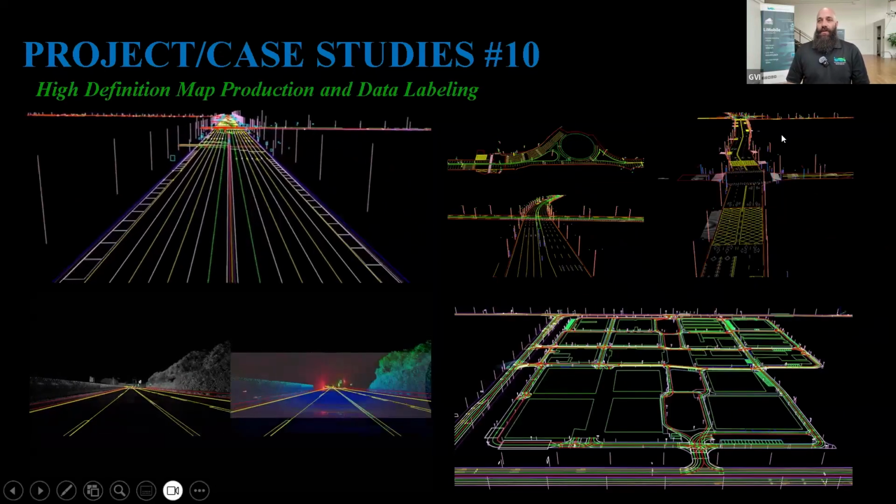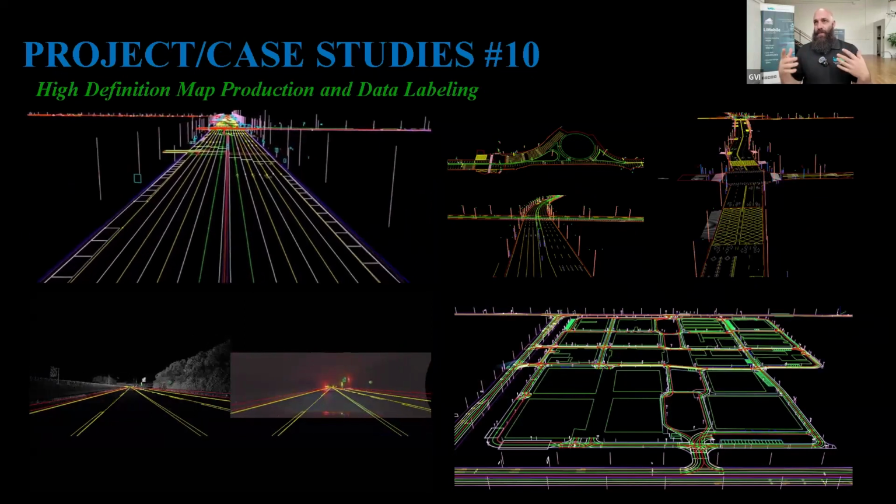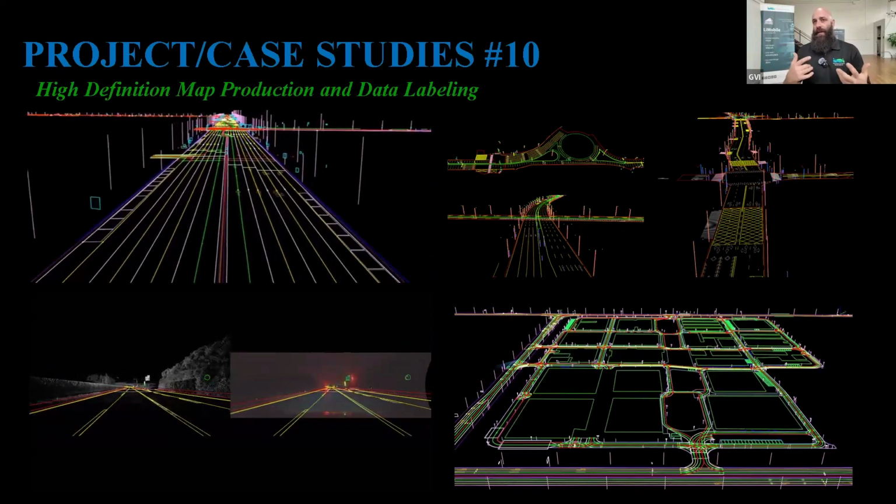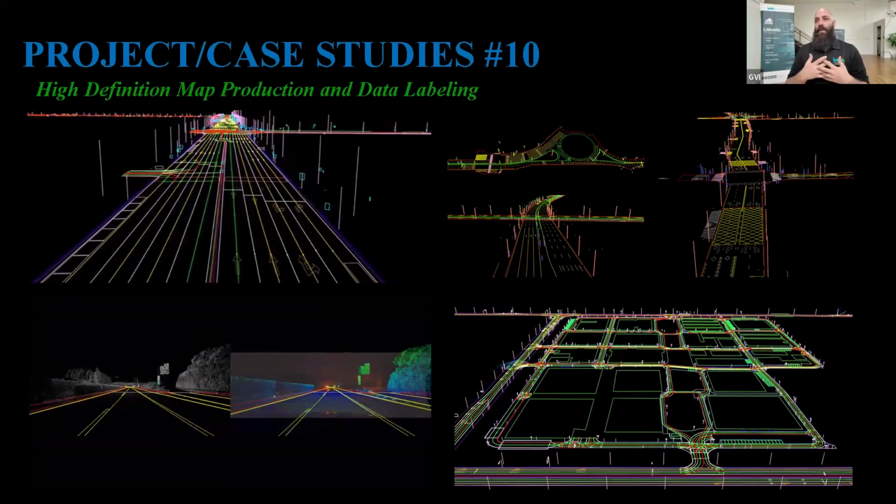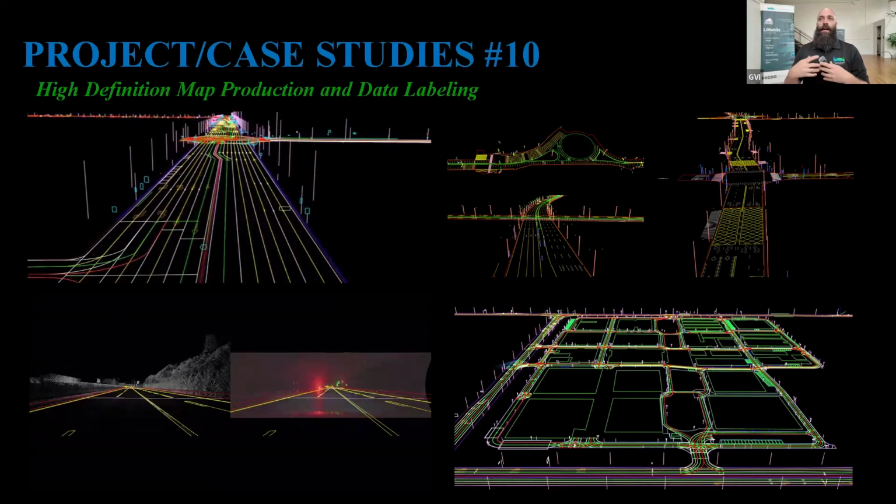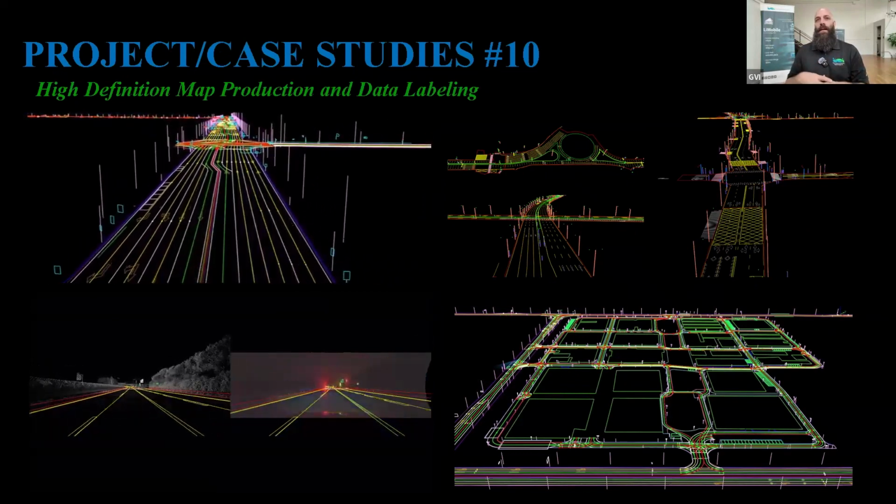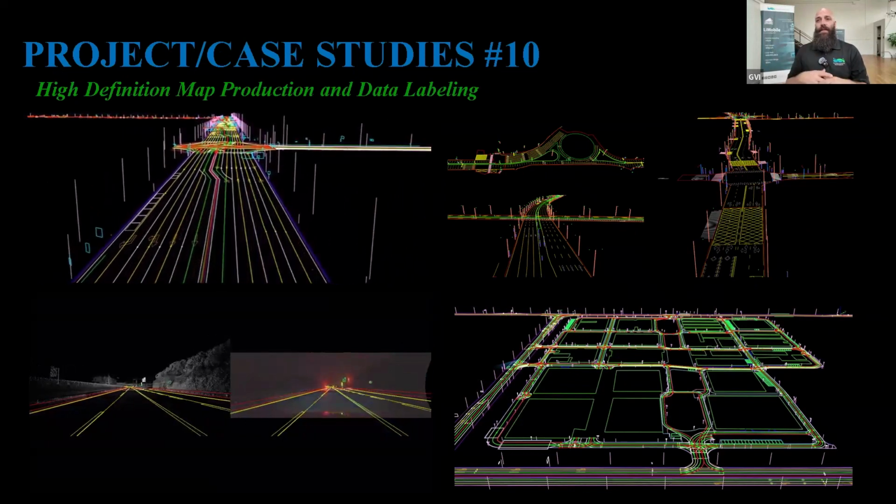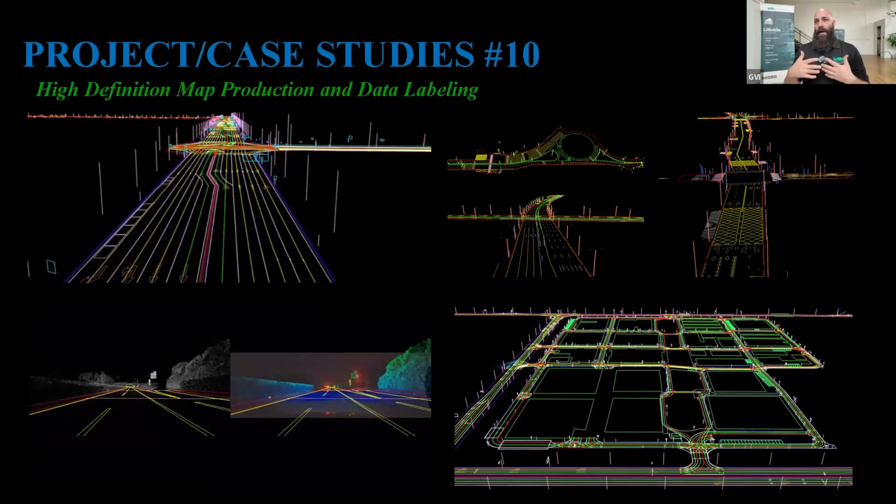The last one that's highlighting is just the overall encompassing side of high definition map production. As we know, most self-driving vehicles utilize, as one of their key features, results from a high definition map. This allows them to understand lane lines, maintain lane lines, typically maintain speed limits, hit stops, and understand the road itself.